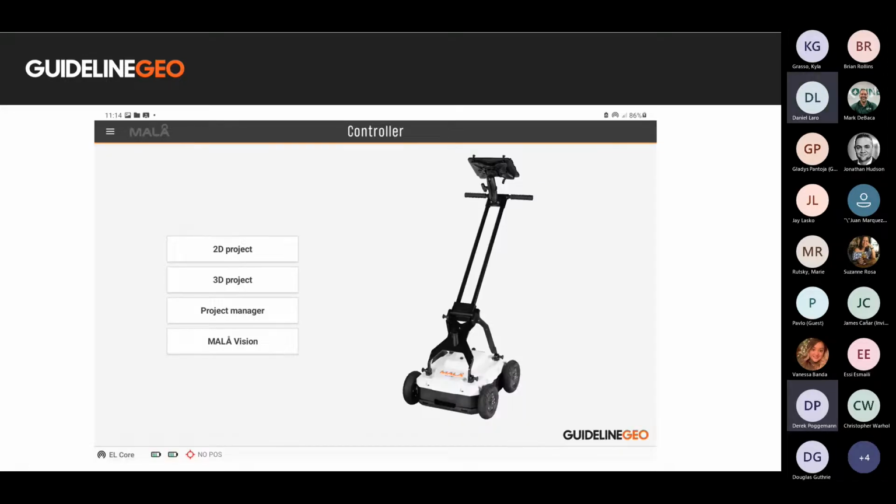After clicking the app symbol, we are brought to the main page of the app. We can then start a 2D project, 3D project, manage past projects, and go straight into Malavision, our post-processing software.